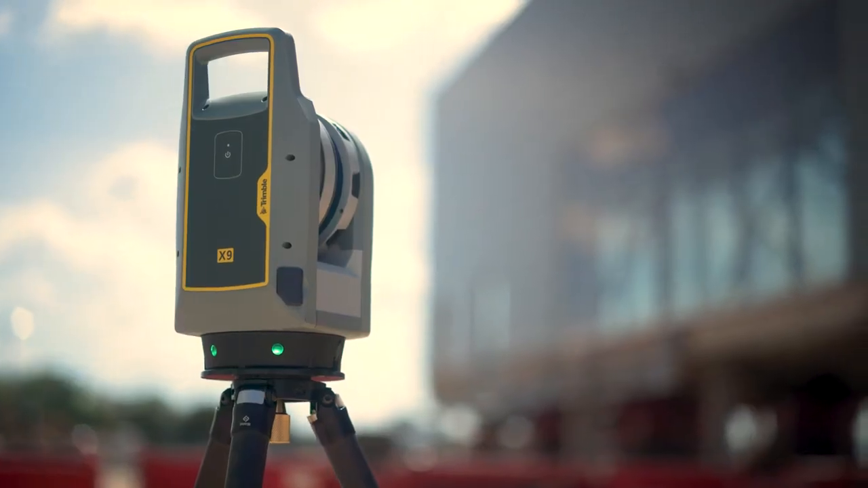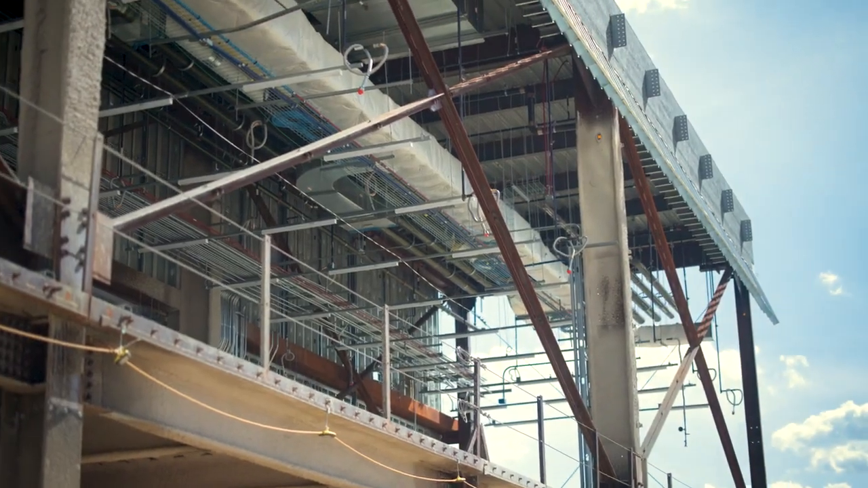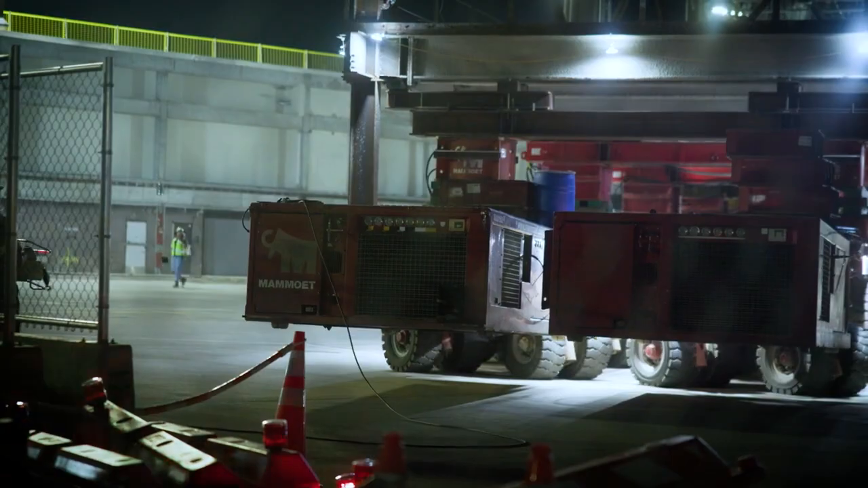Using a scanner, I'm checking my columns. I'm looking at every piece of steel. Using the scanner, I'm checking so much more than I ever was before. It's a very unique project. It's very innovative, setting the standard for how things will be done in the future.